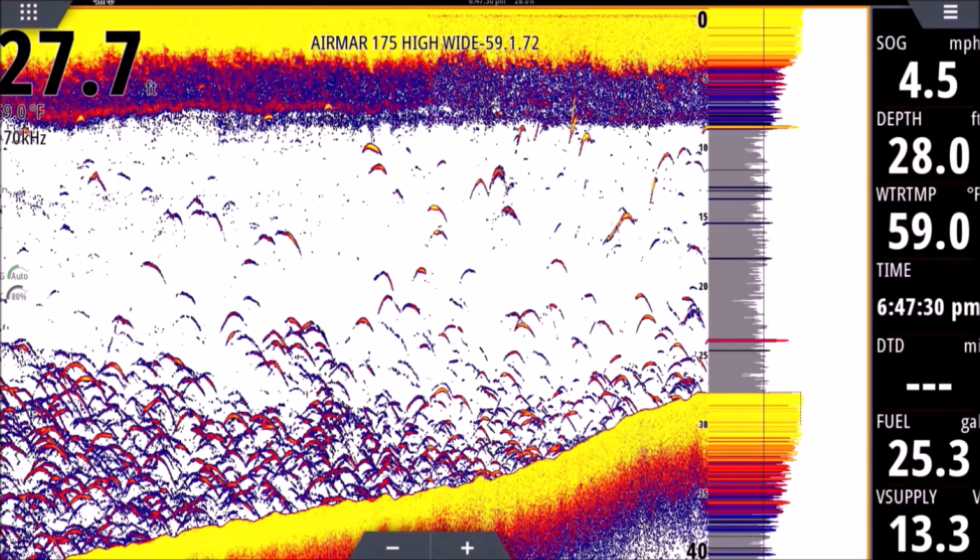Now you're going to see some of these only have the orangish, red, or the blue. It could mean a few things. It could mean they're smaller fish, or it could mean it's near the edge of the cone of your transducer.